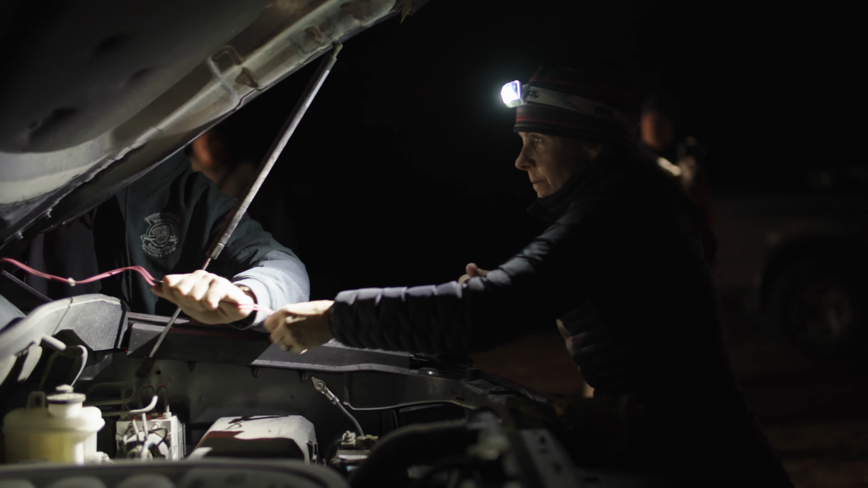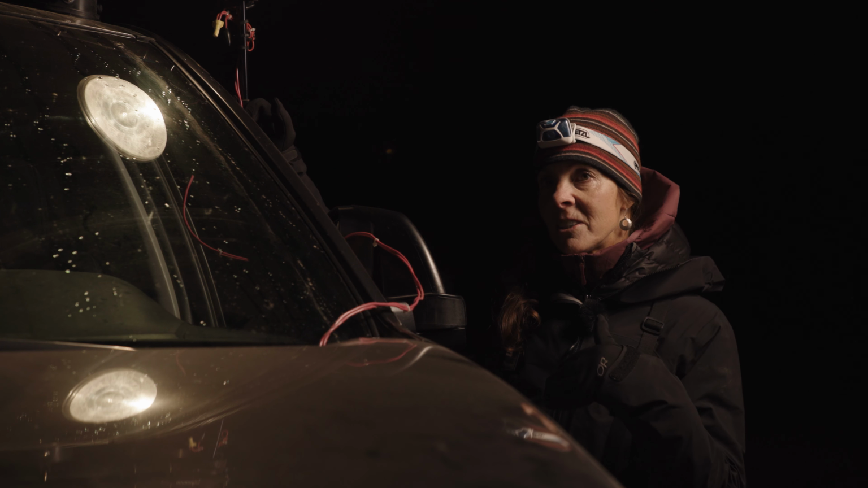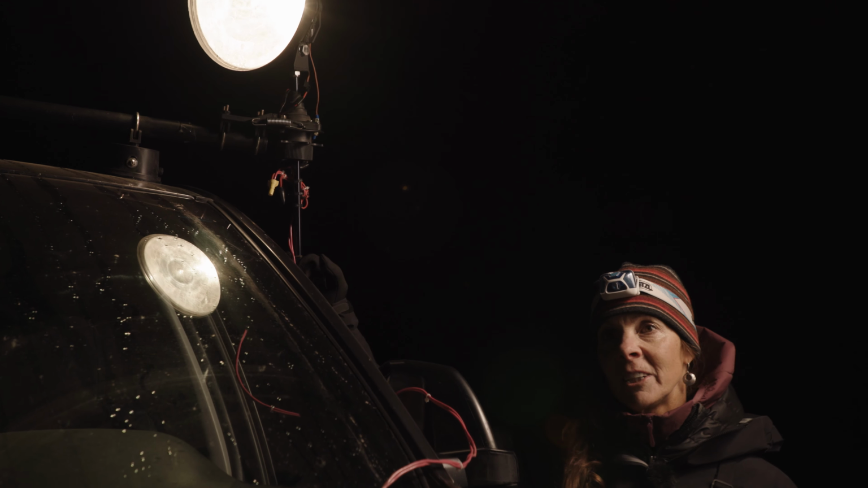We put a spotlight roof mounted on the truck here. We grab our data sheets, we grab our GPS units. We have ferret locations from previous surveys, and we are scanning a prairie dog colony on transects and looking back and forth with a spotlight using this turntable right here, and we're looking for that notorious green eye shine.